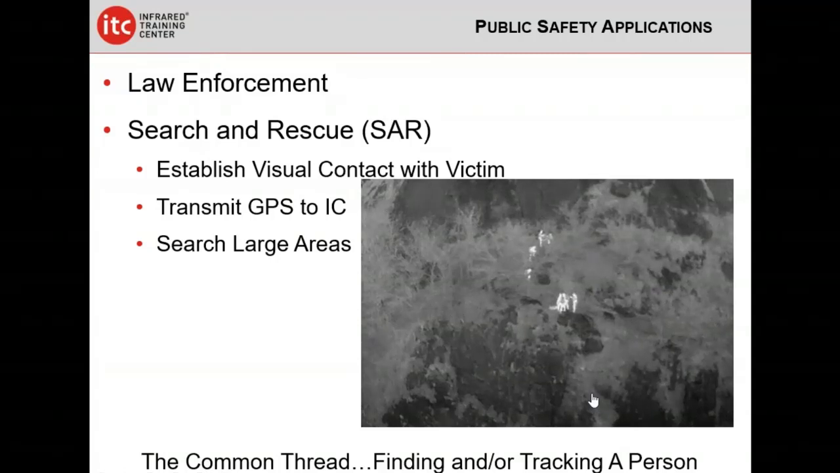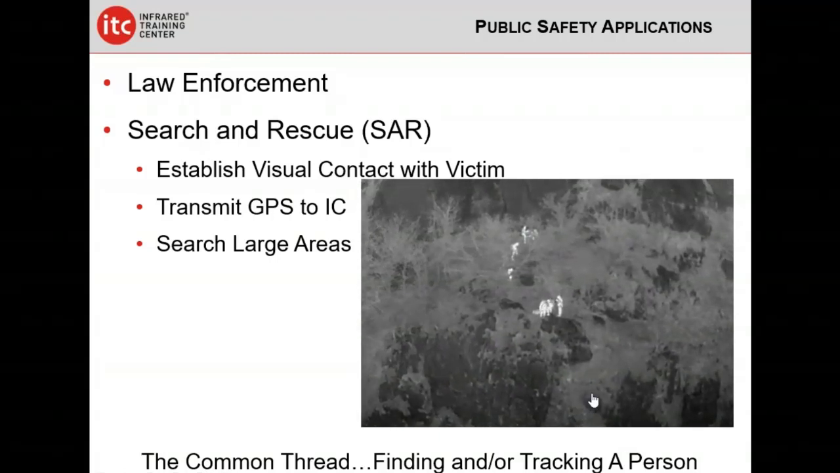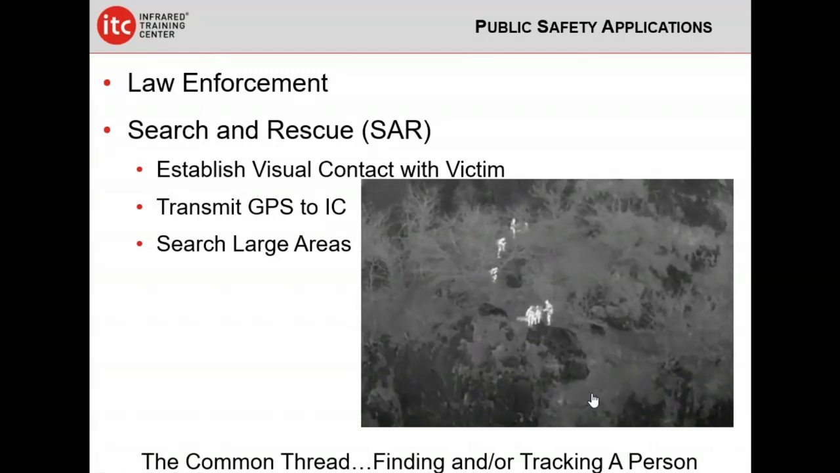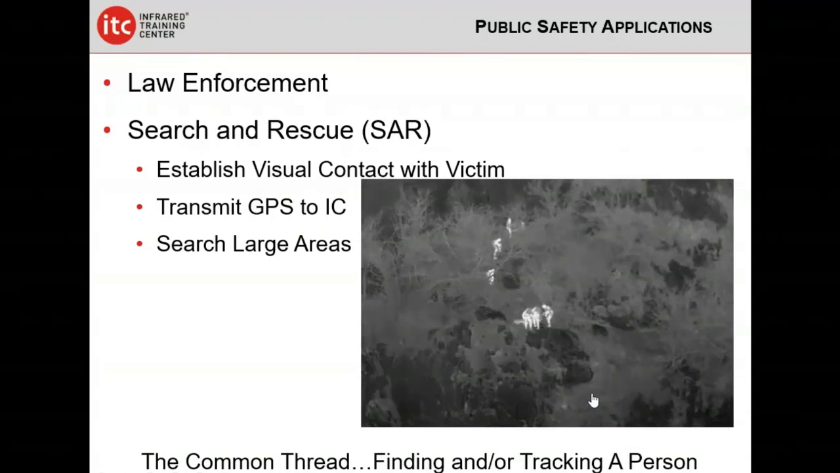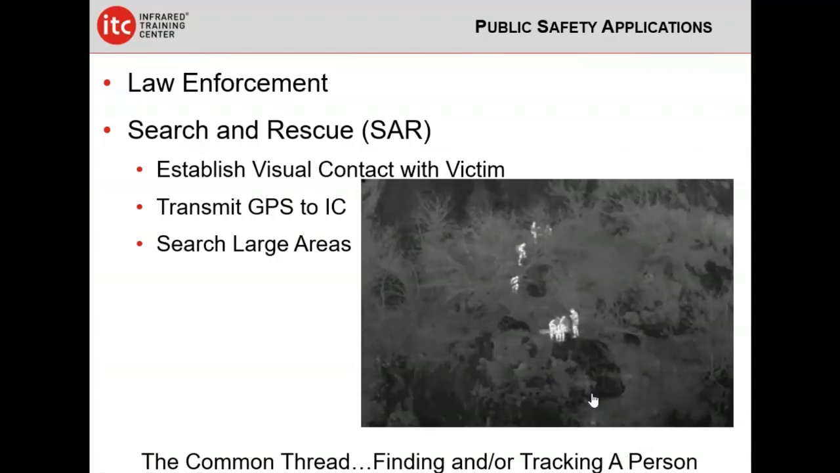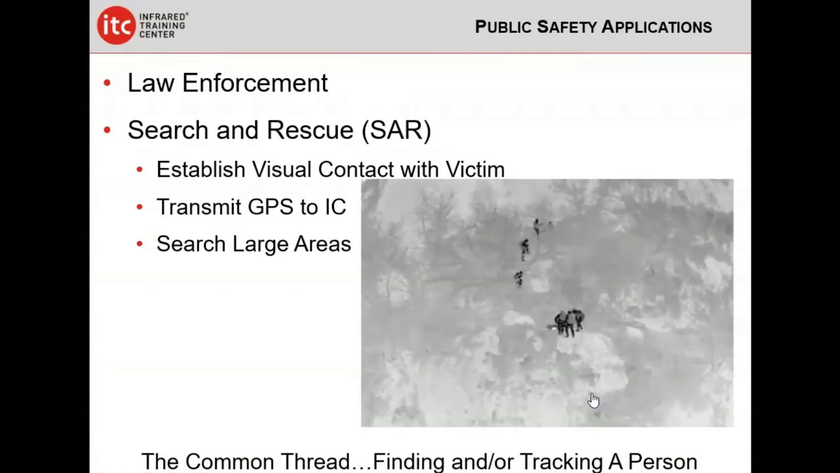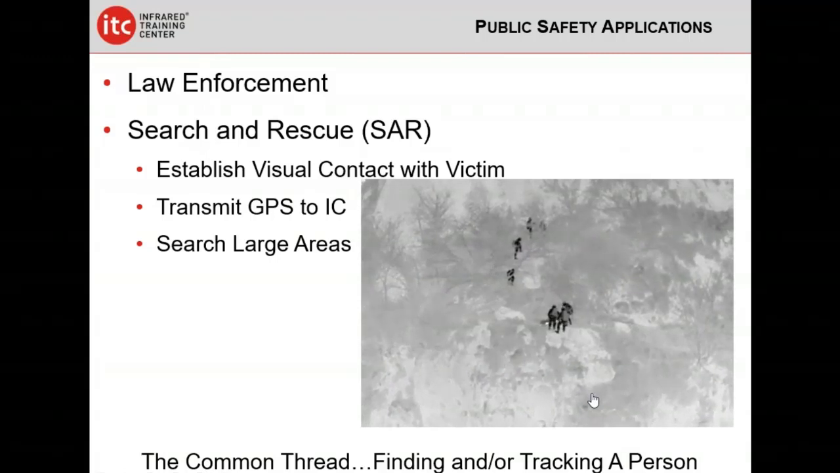or track a person. So with search and rescue, the big benefit is that it allows visual contact with a victim in a way that no other technology can. Day, night, we can get that information with GPS coordinates on the screen back to incident command, and they can use that to more effectively deploy their personnel.